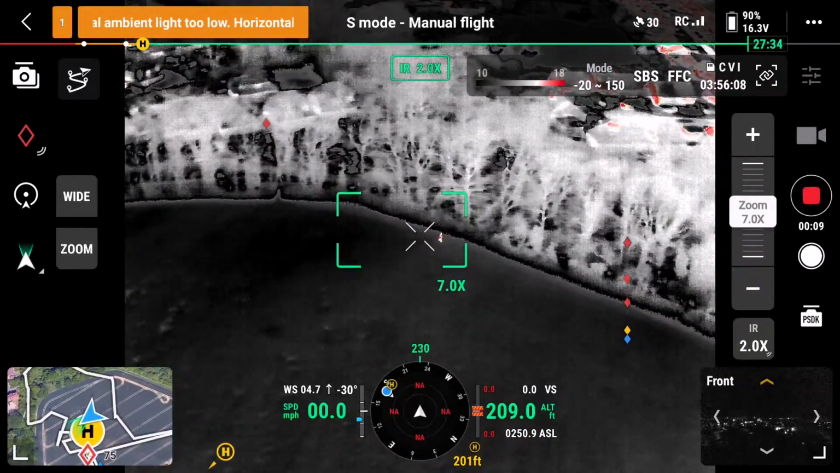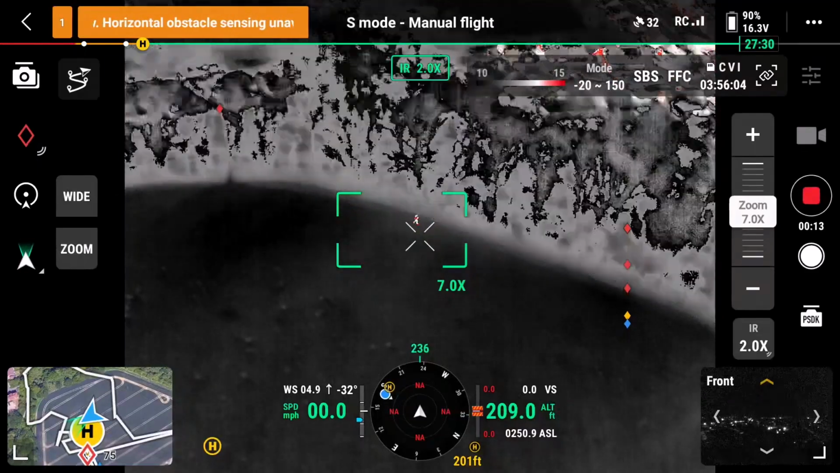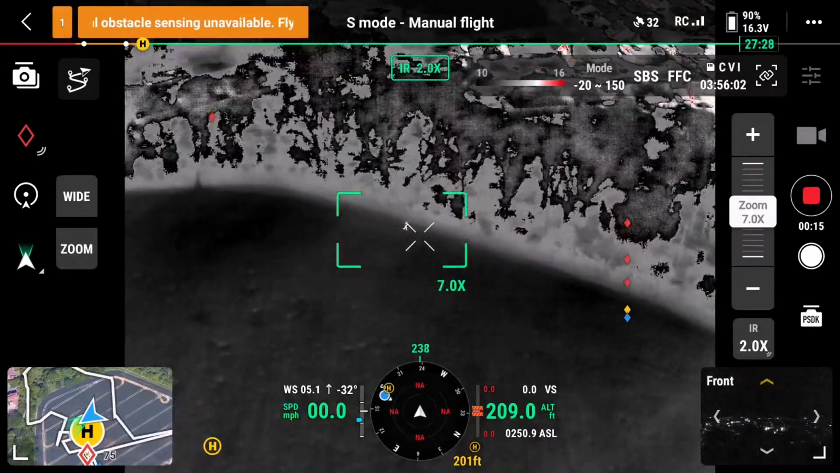I've switched to thermal mode now. I'm going to follow the ground searcher out to the position where he last saw the dog.